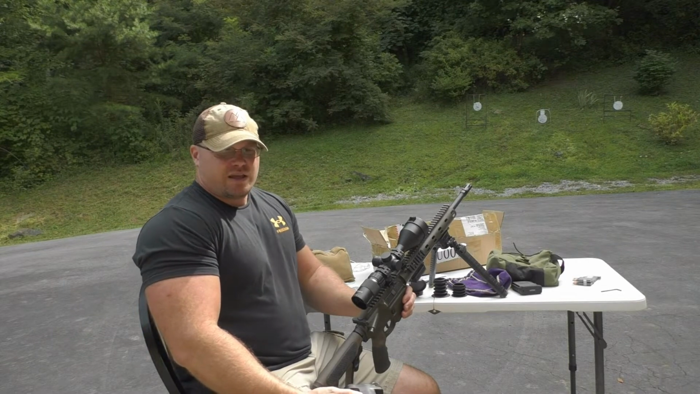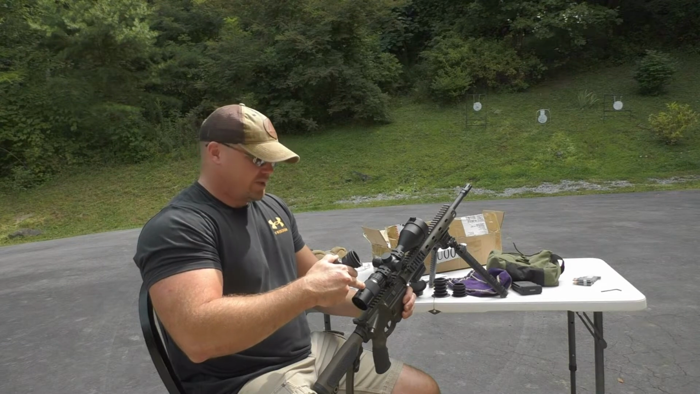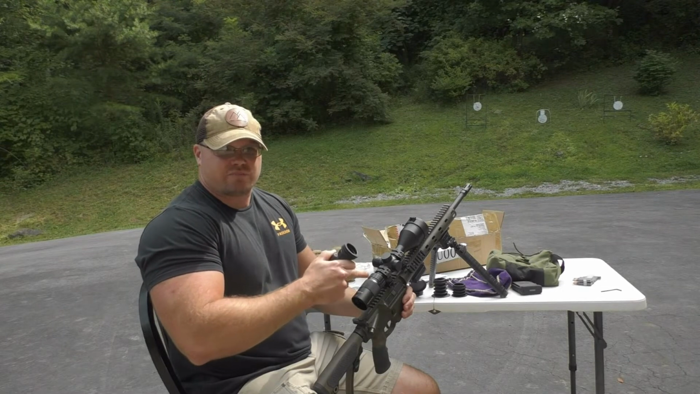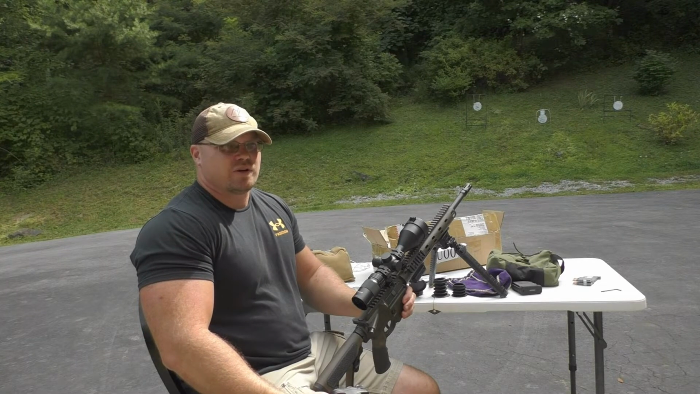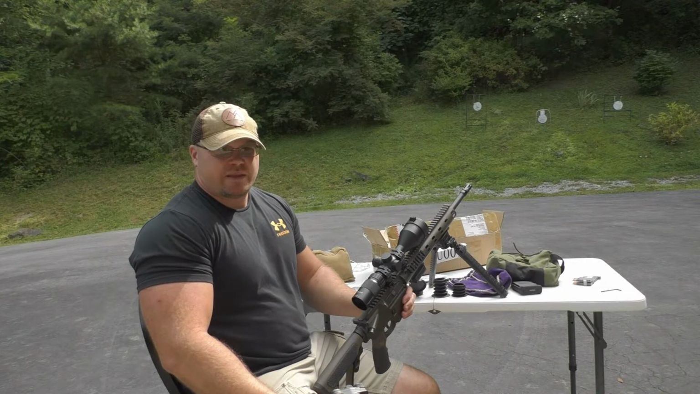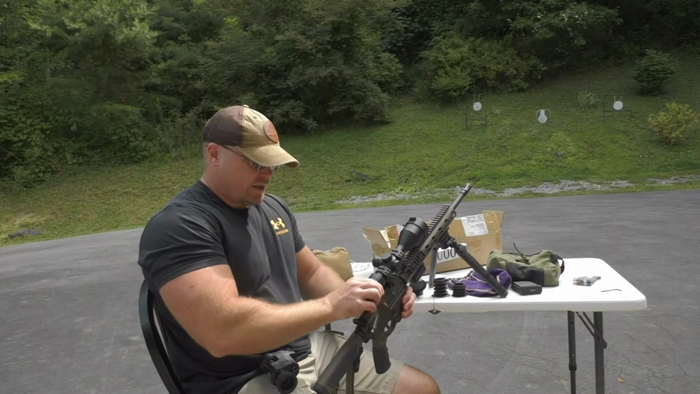So the scope is a second focal plane, which means that you can adjust the zoom and the reticle stays the same. It doesn't get smaller or larger. So that also means that your minute adjustment is only going to be correct at one particular magnification, and that's usually zoomed all the way in.